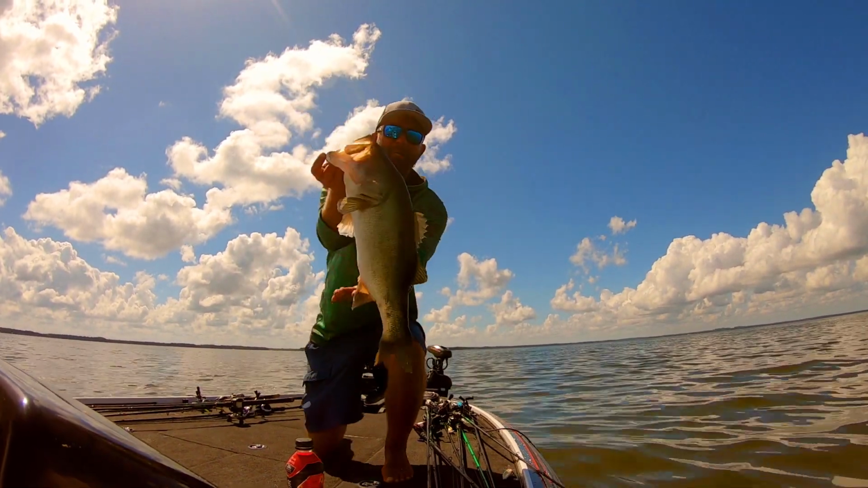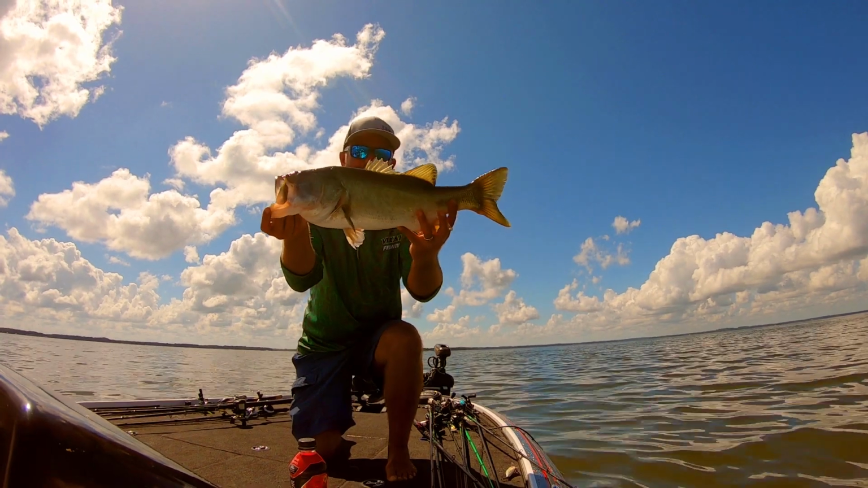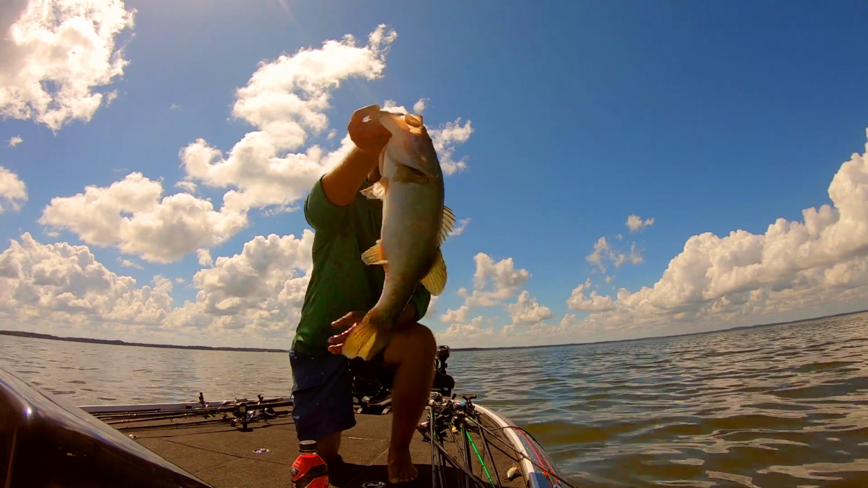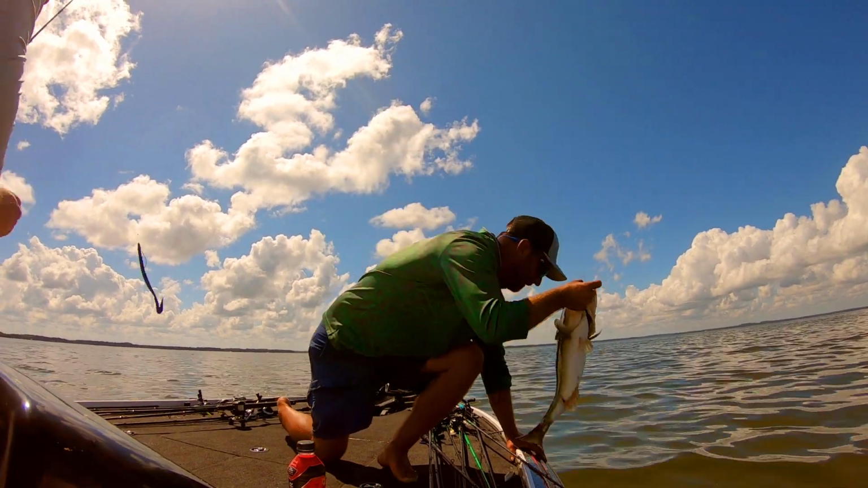Look at that meat pie. That's what summertime brush pile fishing will get you, guys. Like straight bigs, dude. Look at that beautiful fish. Just a meat pie.